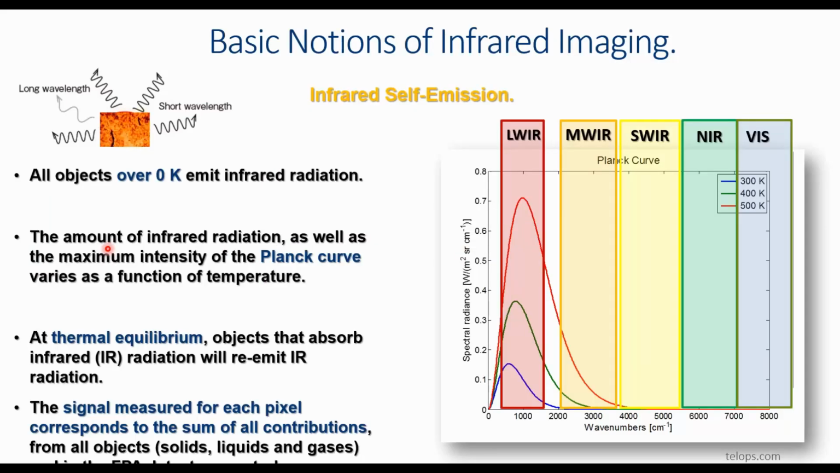As you all know, all objects over 0 Kelvin emit infrared radiation. The amount and maximum of the emitted radiation follows the Planck law, as you can see shown here for different temperatures. The higher the object temperature is, the higher the emission intensity will be.